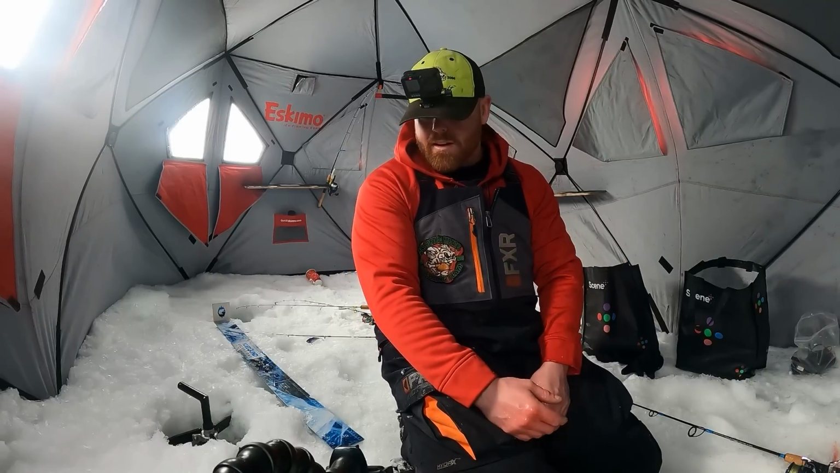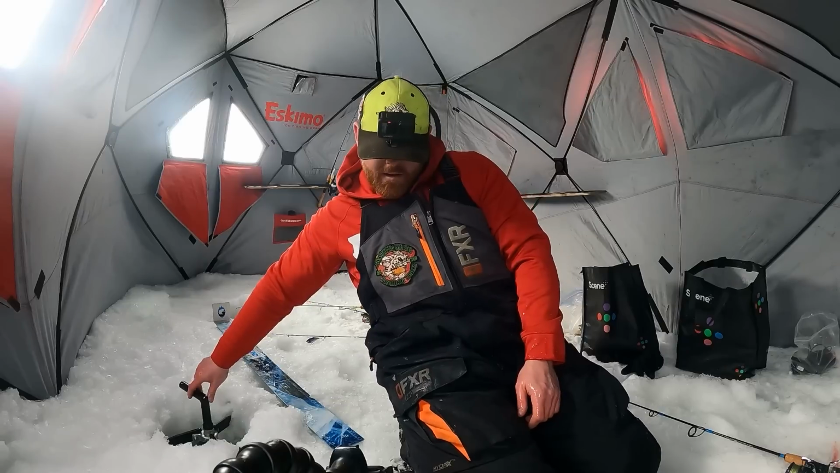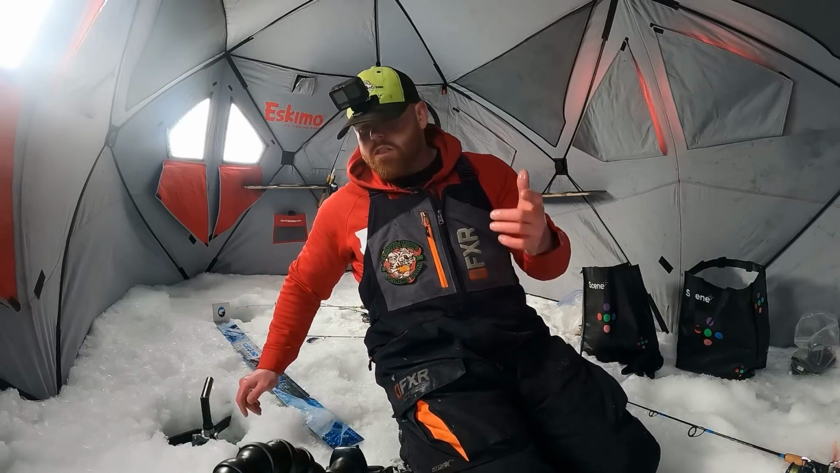I was scanning around with the forward mode on Panoptix, just trying to see what the structure around here looks like, and that fish thrashed it. I wasn't ready. It was so grossly hooked.